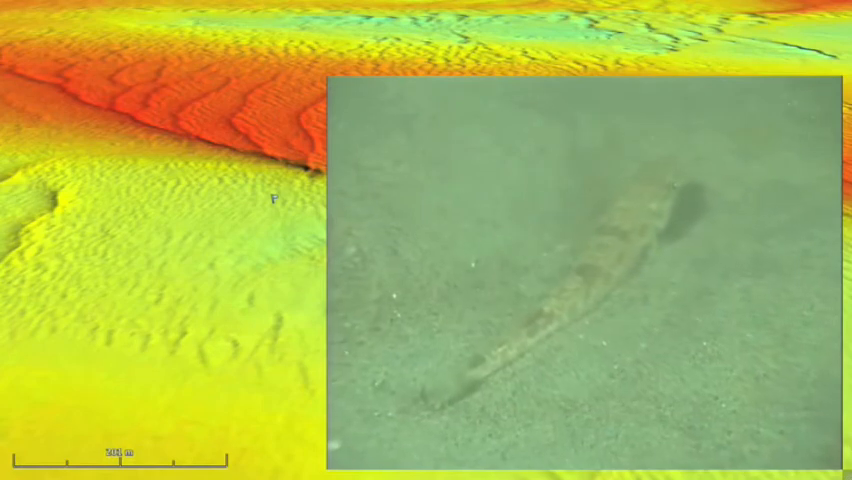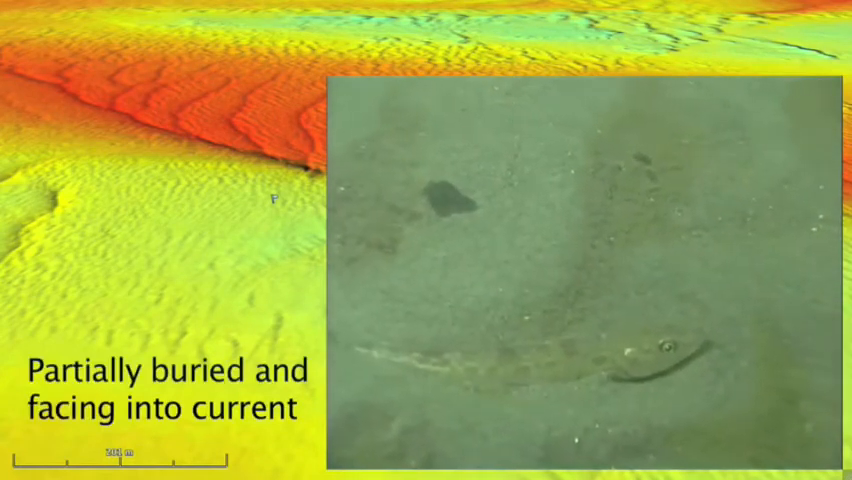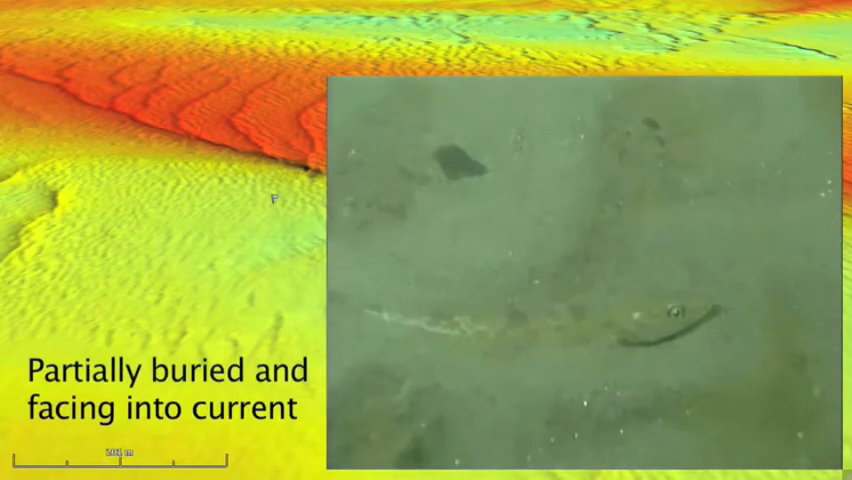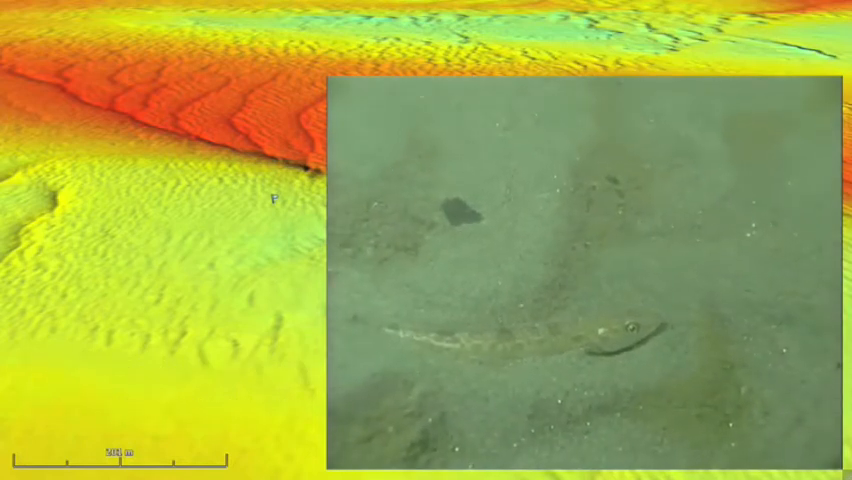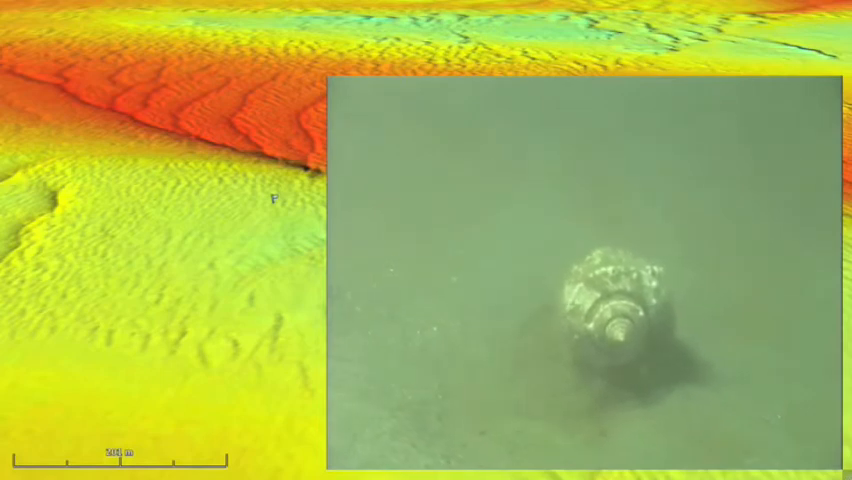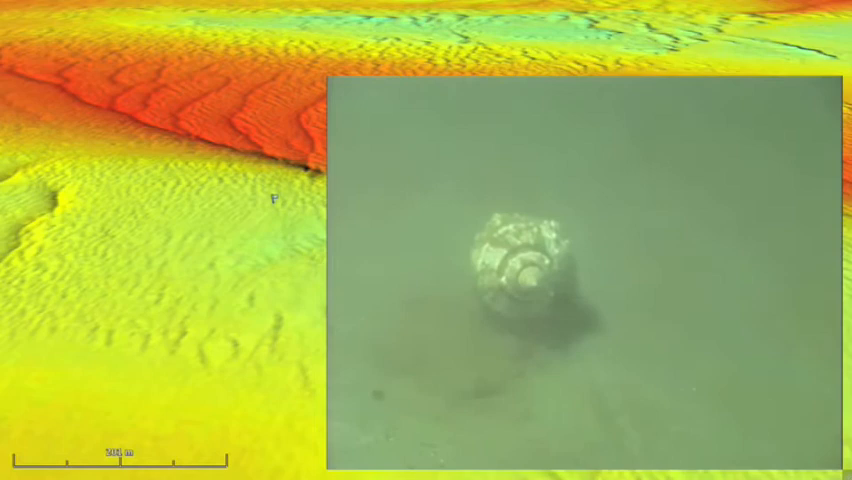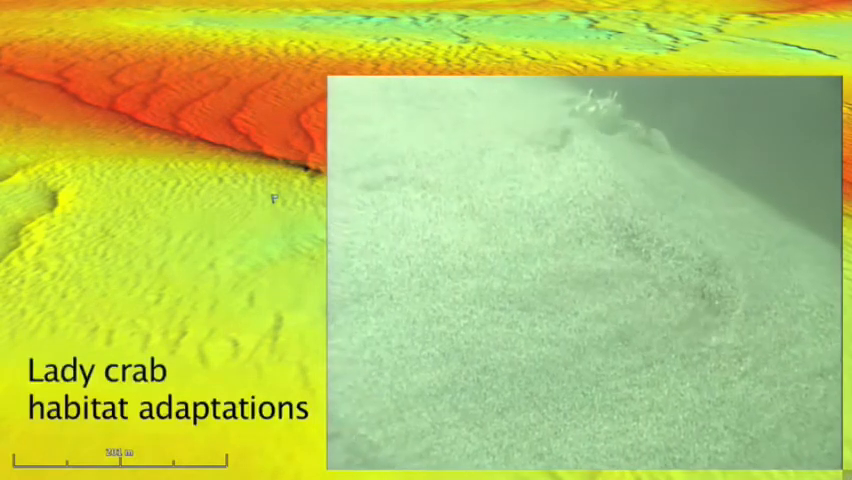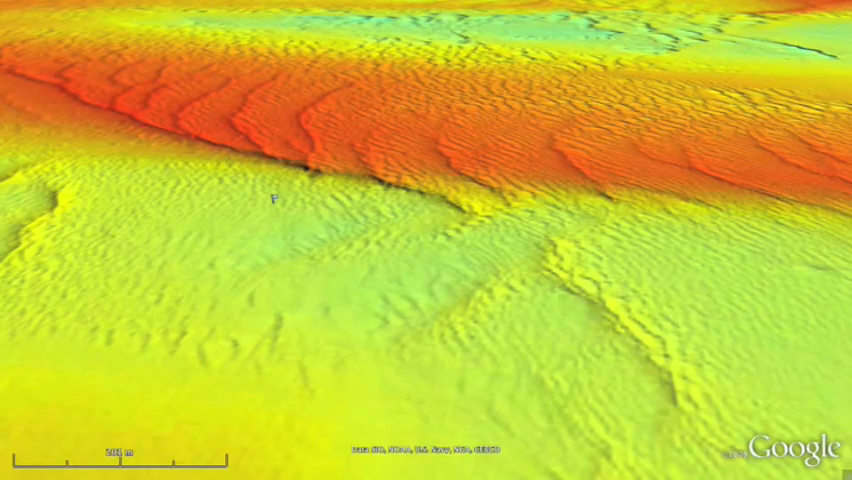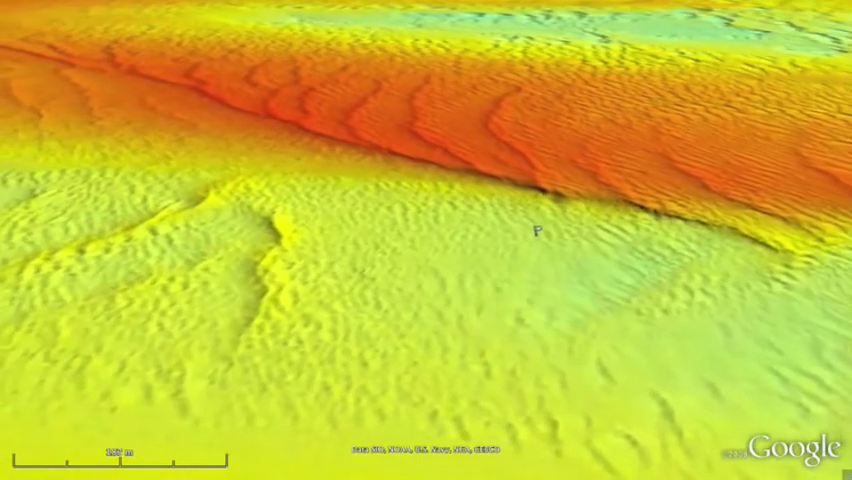Similarly, the silver hake partially buries itself in the sand to avoid the current. A whelk generates slimy mucus to slide over the sandy bottom. Only 2 eye stalks provide a clue to a lady crab's hiding spot.